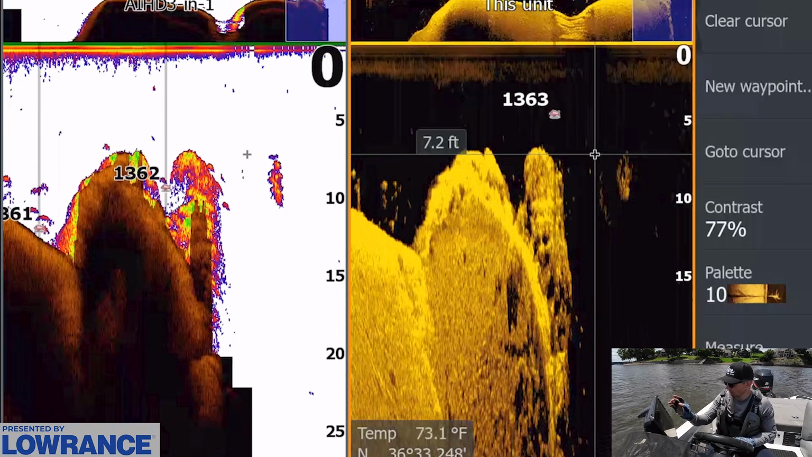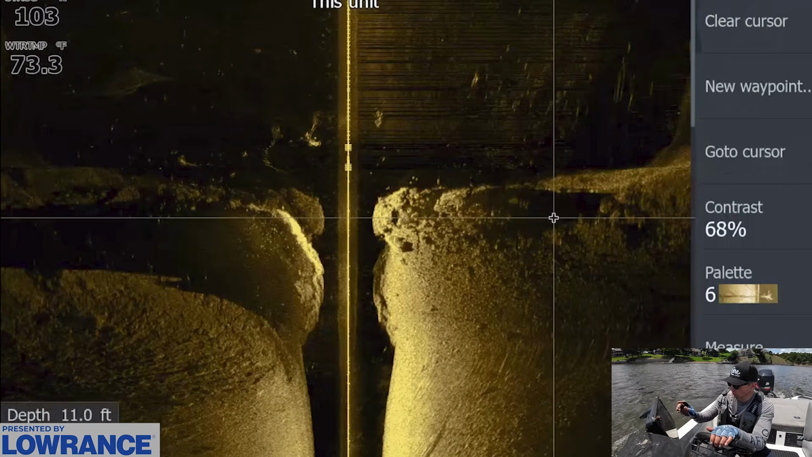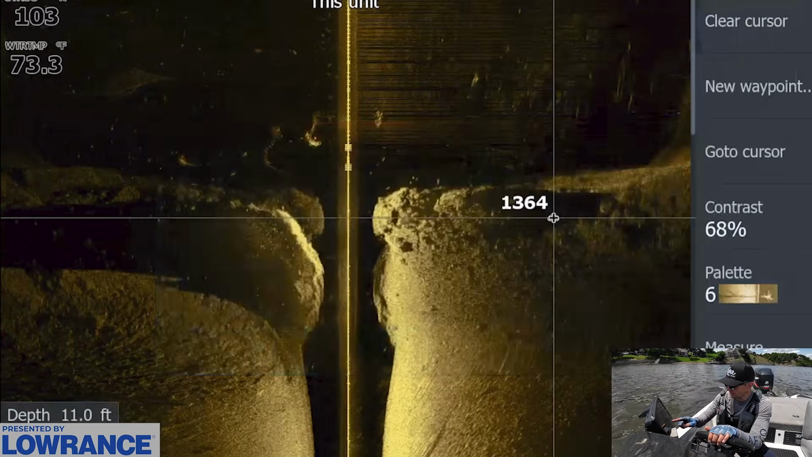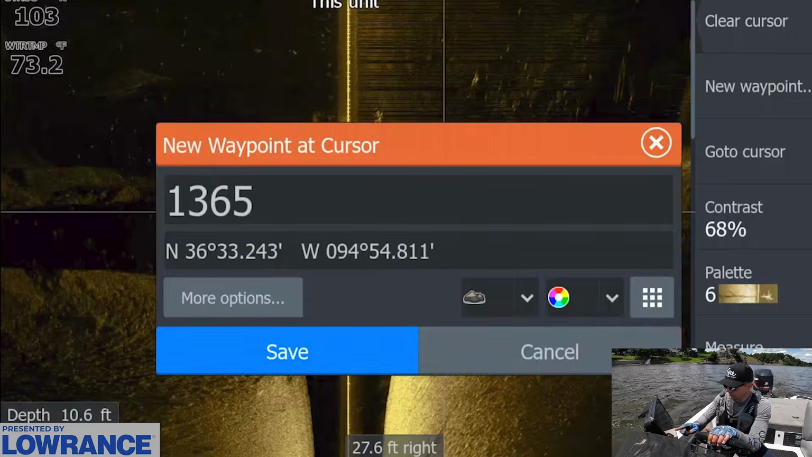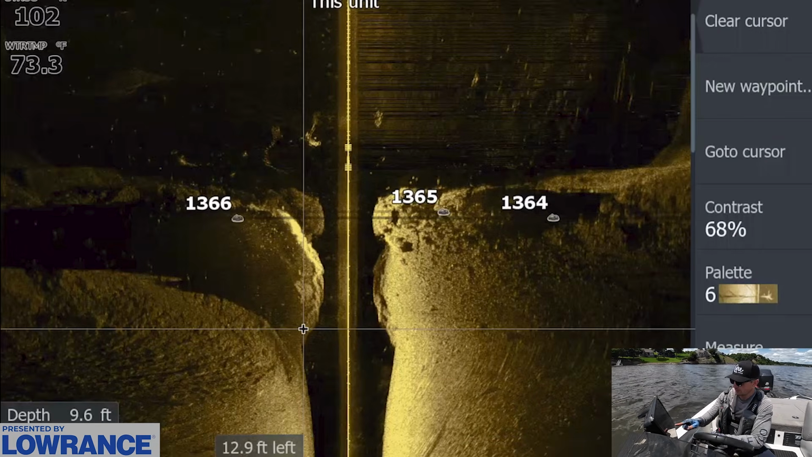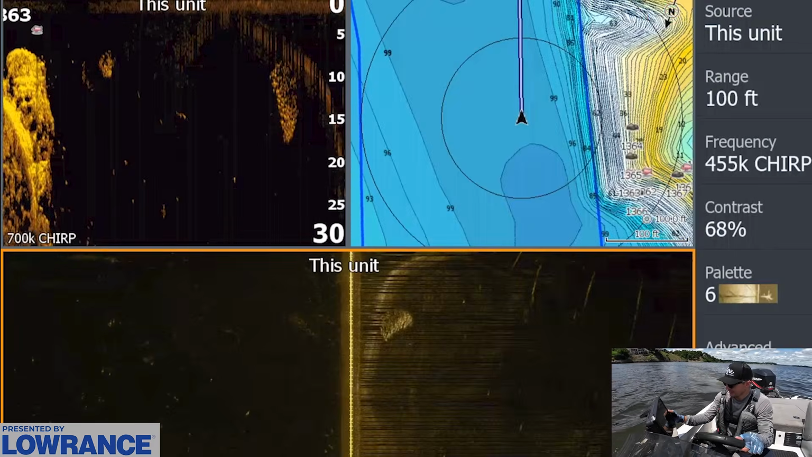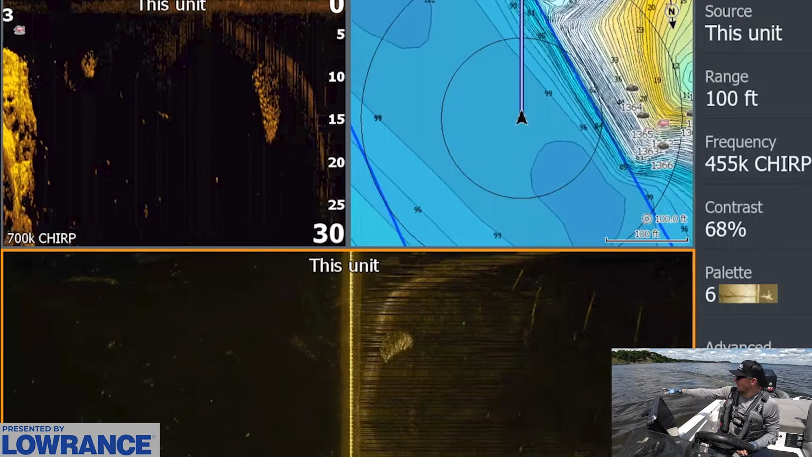There's bait right there in 10 foot. That is awesome. I'm going to pull up the side scan here. I want to mark down this whole drop as well with rock, because I'm not using forward facing, so I need to use this to get my lineup right. And there's a lot going on right there. So we got that whole thing marked out.